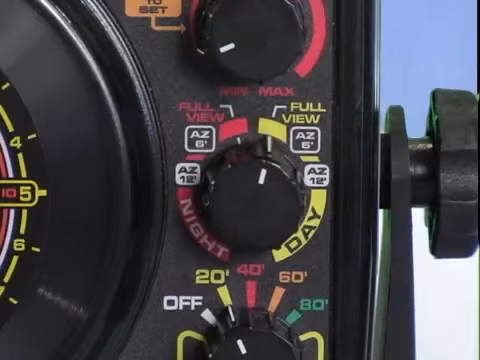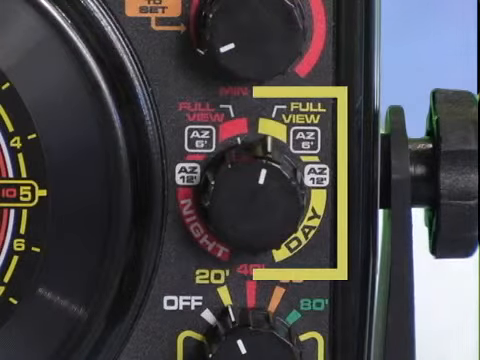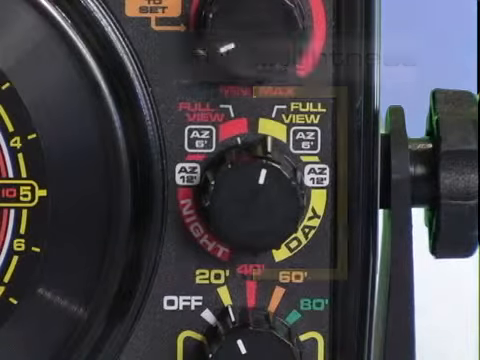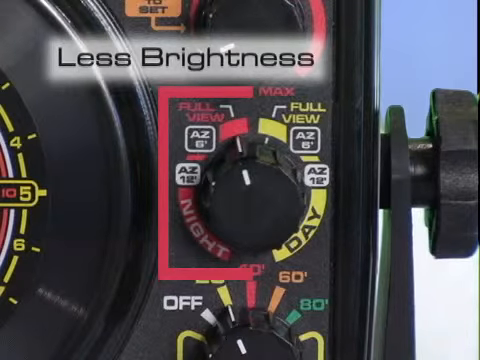The FL20's mode control operates the unit's day and night modes and controls the auto zoom feature. The 3 selections on the right or yellow side operate the flasher unit in the day mode, where the flasher's display is set to full brightness for maximum daylight visibility. The 3 selections to the left or red side set the flasher unit into night mode display. In this mode, the flasher display brightness is reduced for more comfortable viewing at night or in low light conditions.